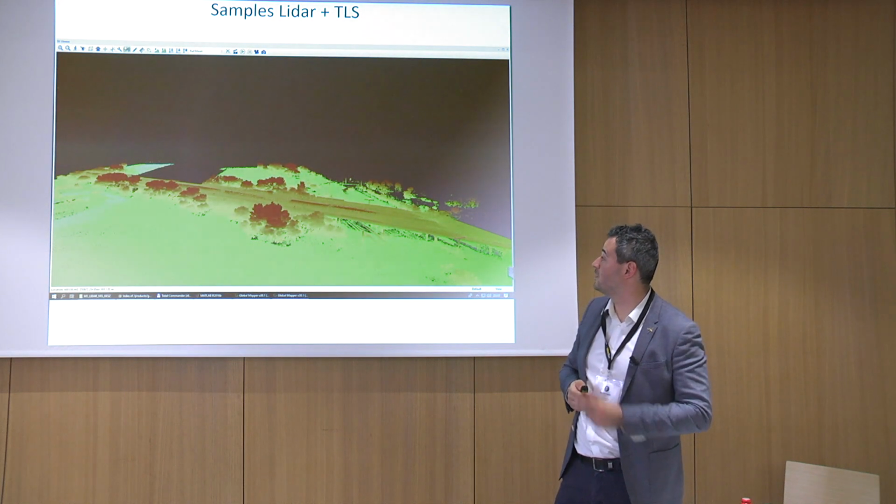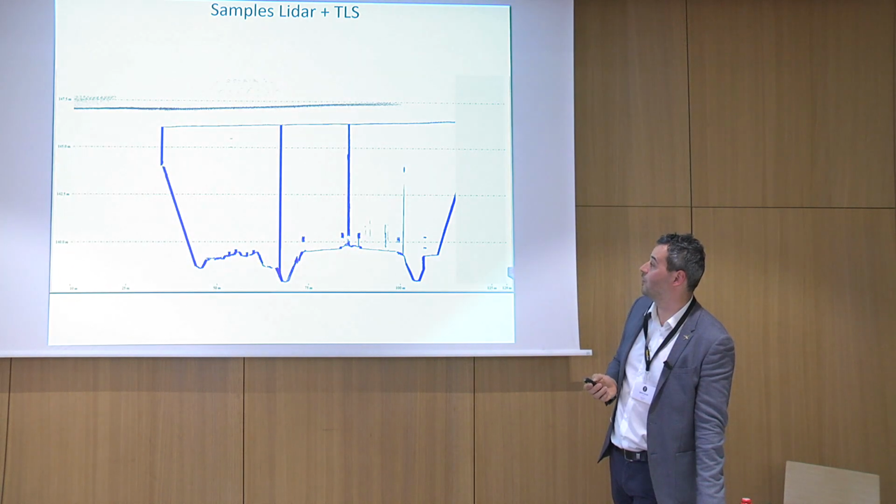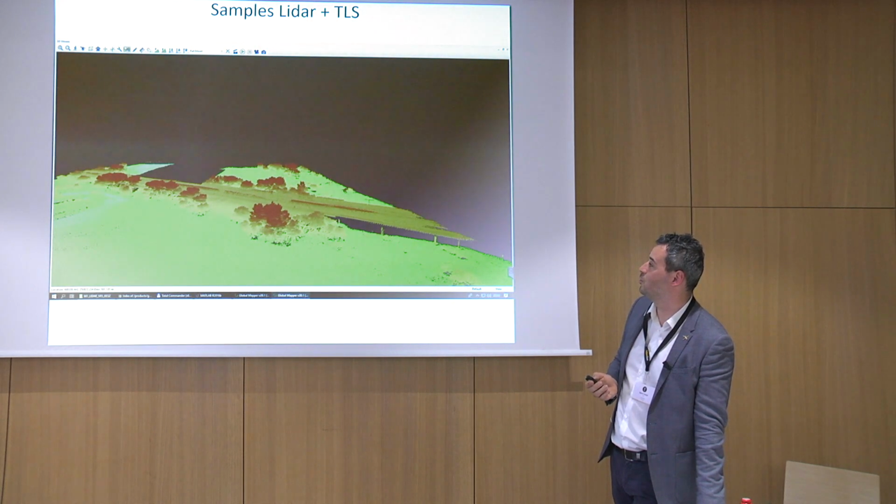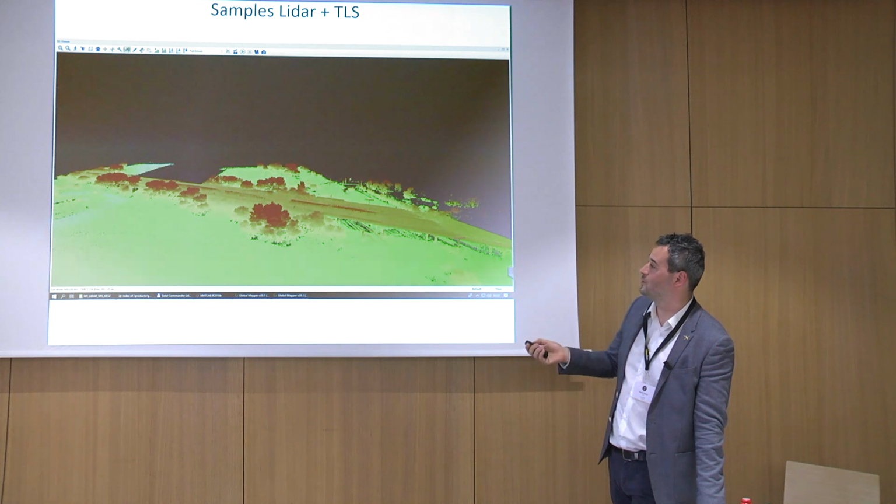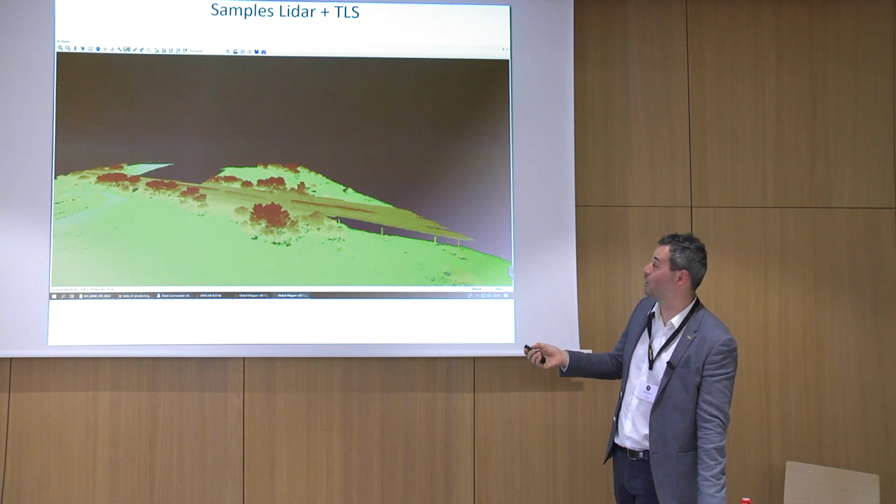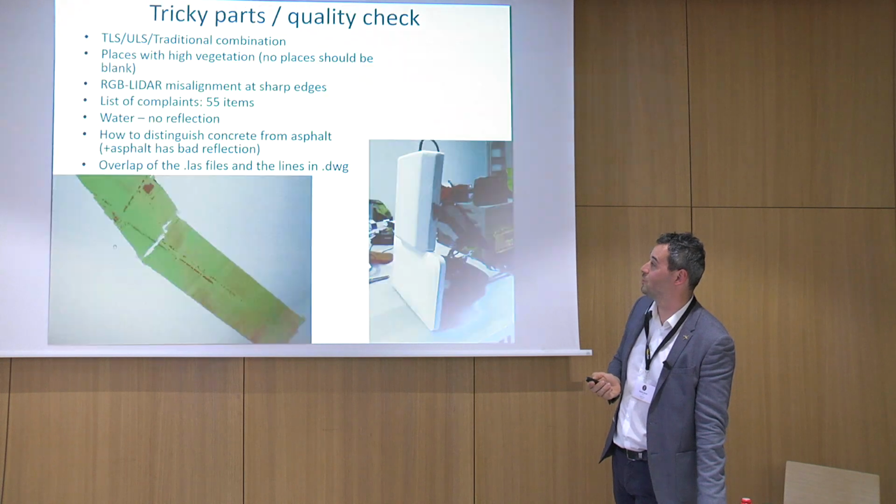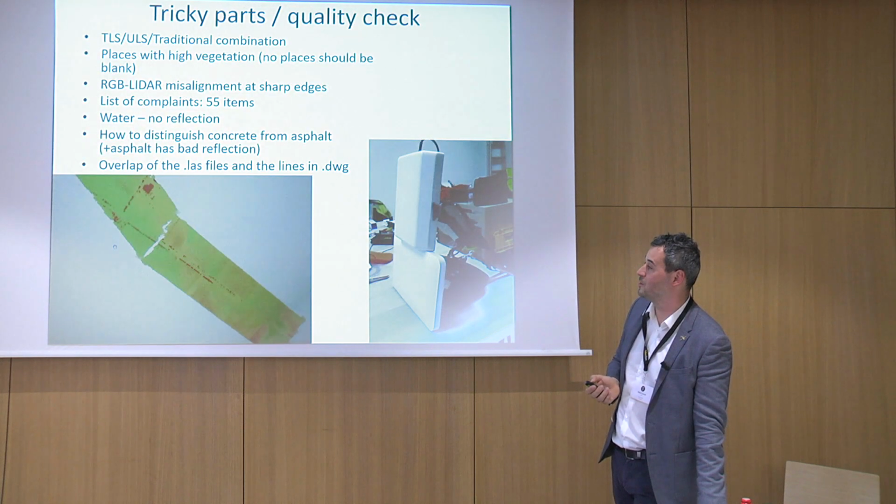And this is the same bridge, just TLS and LiDAR combined. So you can see what you don't see underneath with the airborne scan. You can very nicely put these two things together, and it was kind of nice.